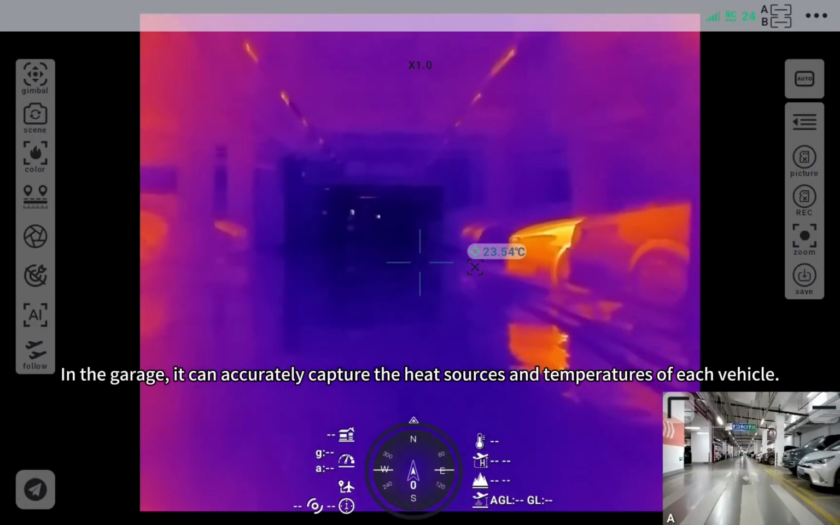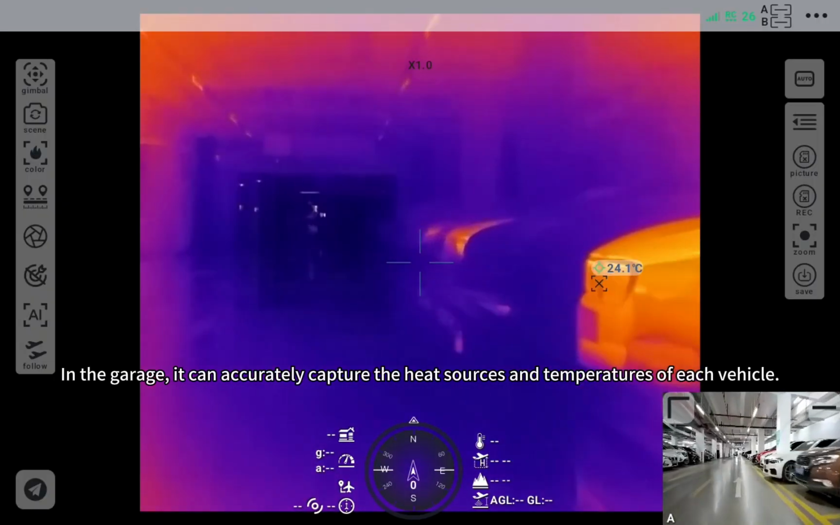In the garage, it can accurately capture the heat sources and temperatures of each vehicle.